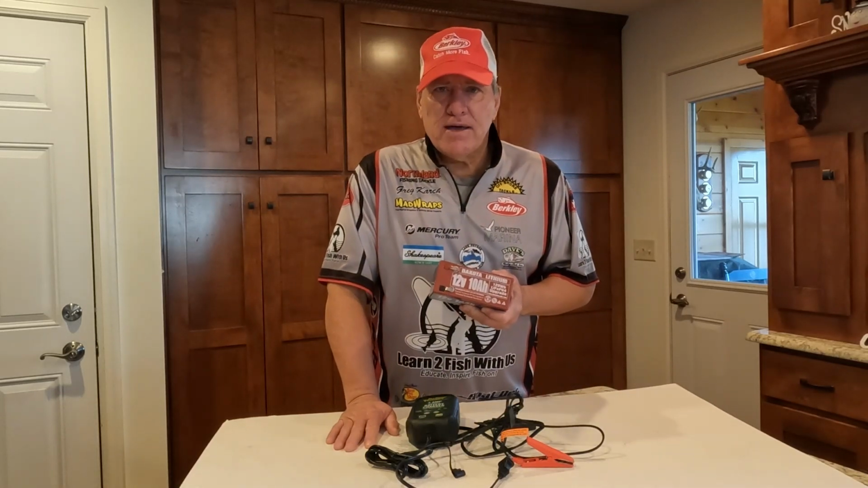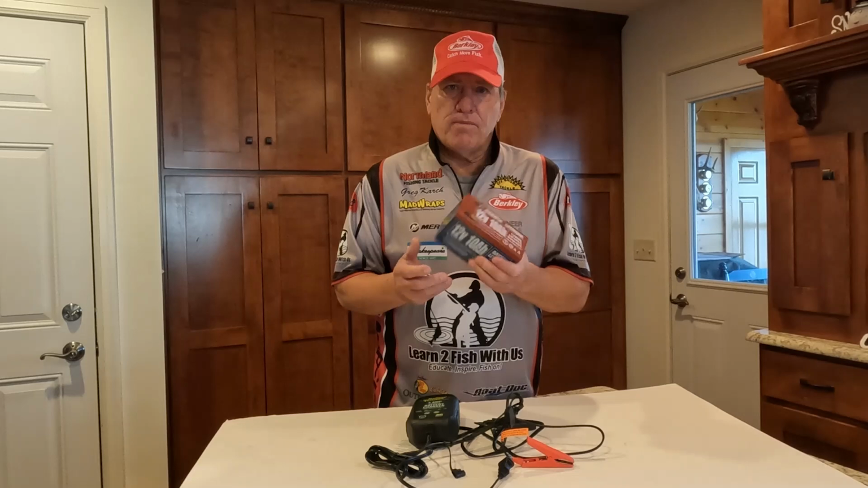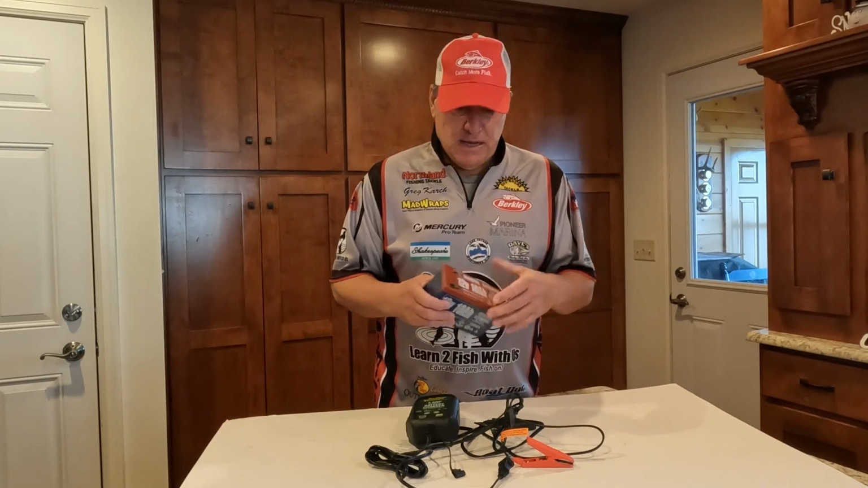The other thing is, if you're not using lithium batteries, I definitely recommend going to lithiums. For one, they're light, but they actually have a lot of amp hours for the battery. So what you're going to want to do is calculate how much power you need for how long, and that will help determine how big of an amp hour battery you need.